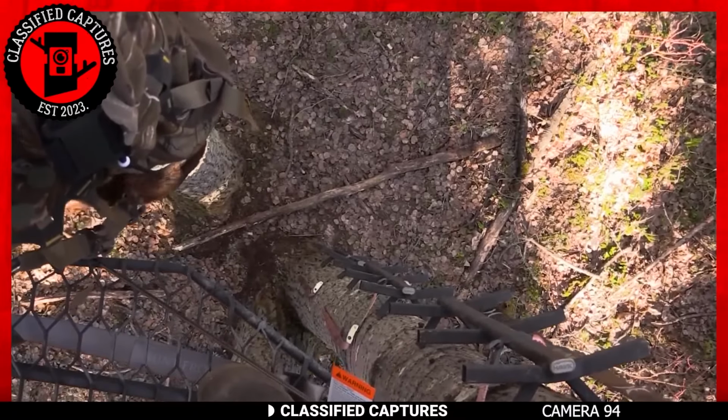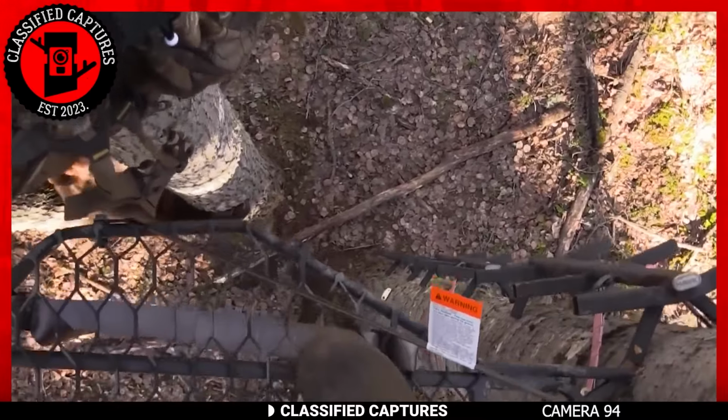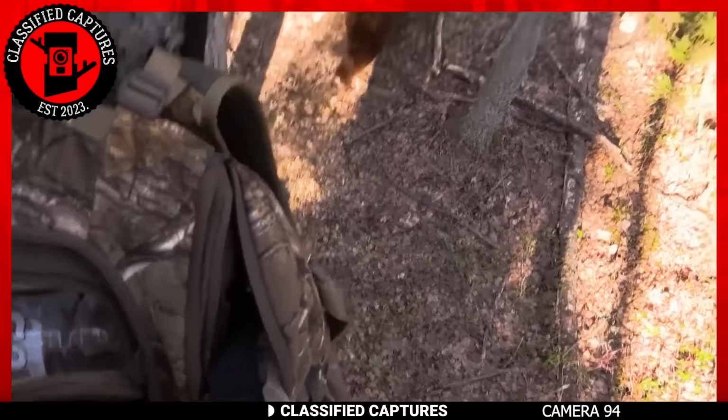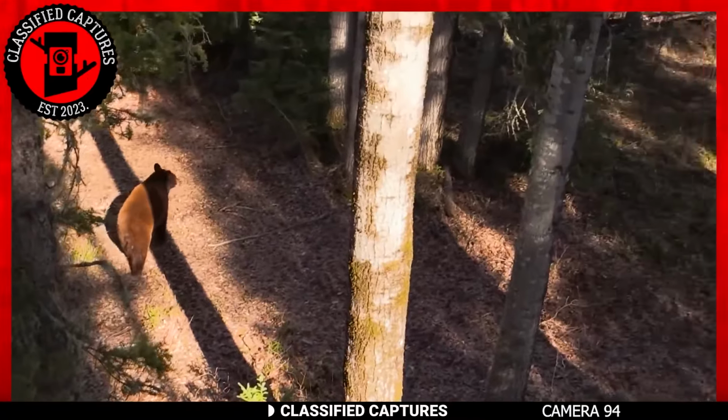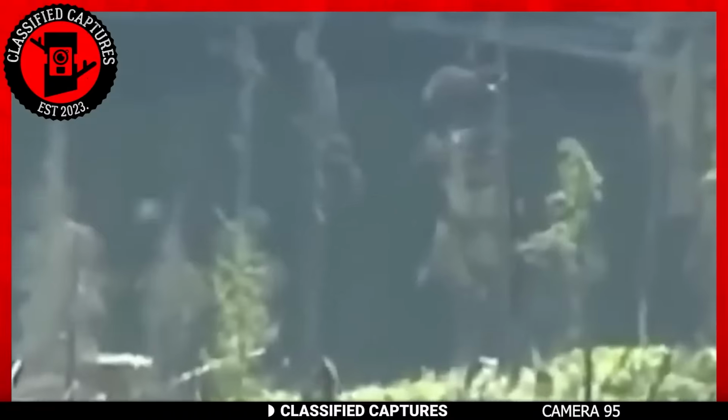But then the hunter snaps into action, shouting at the bear and making himself look as big and intimidating as possible. With a loud roar, the bear gets spooked and scurries back down to the ground. Bigfoot doesn't seem to catch a break these days.